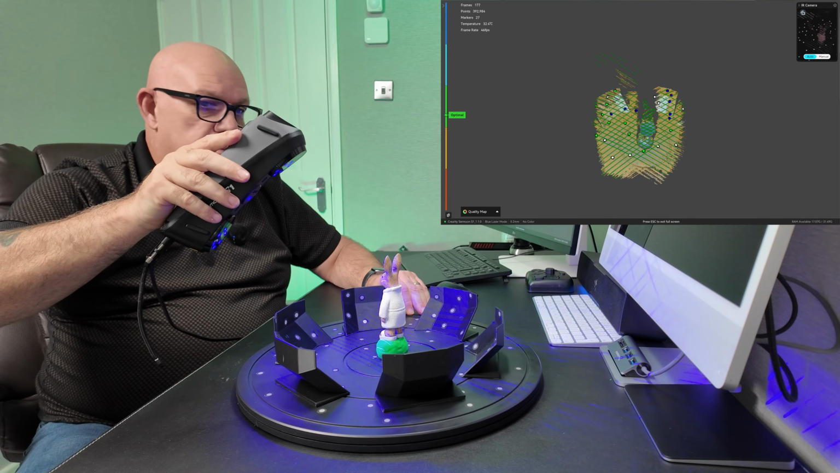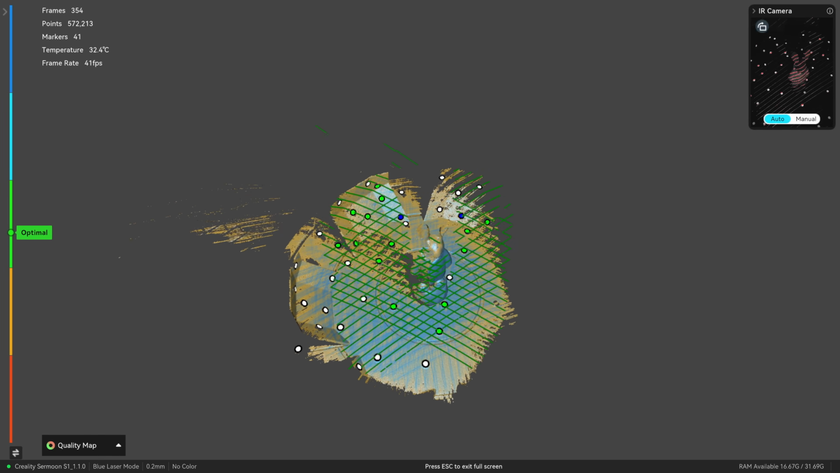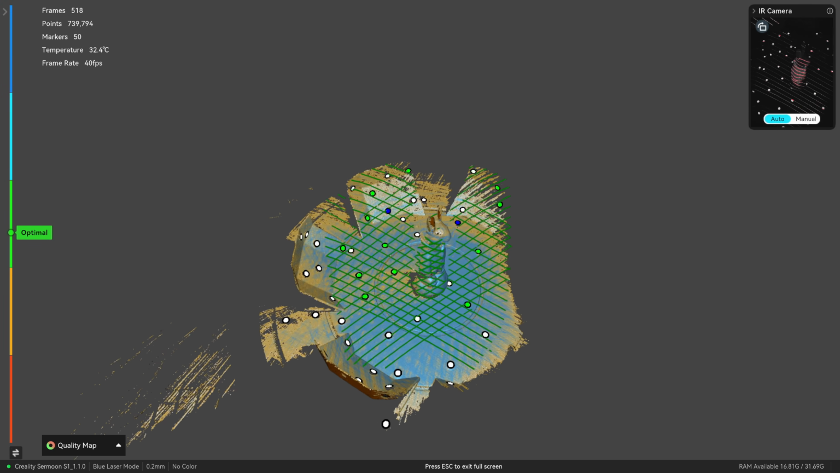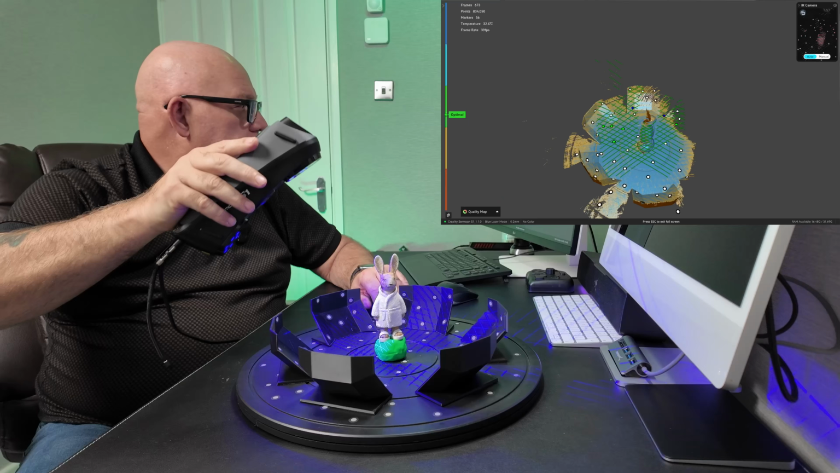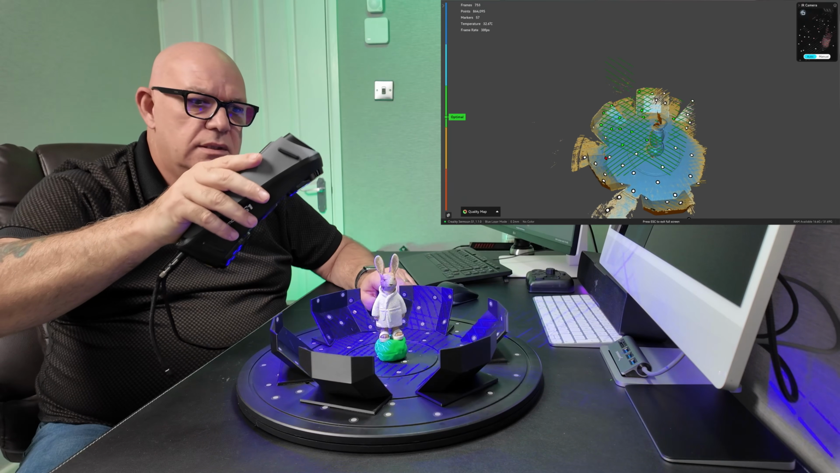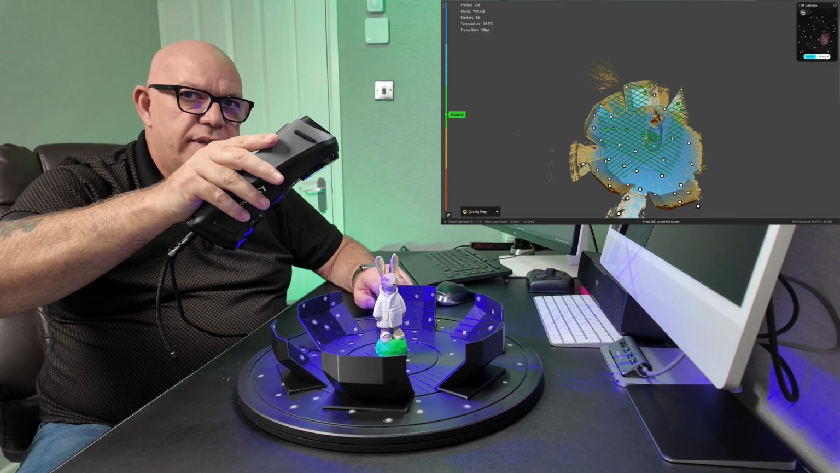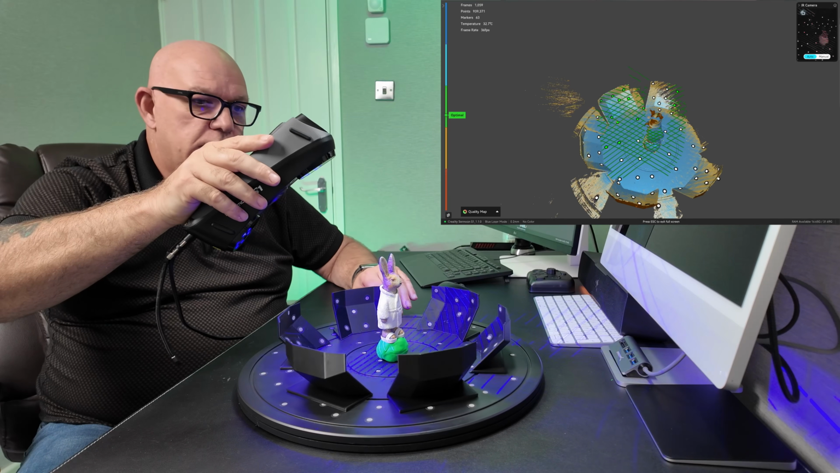So as you can see, pointing it at the Rabbit and rotating the turntable slowly, letting the scanner do its thing. Now what I tend to do, and what a lot of people tend to do, is you tend to move it too fast like this, as if you're painting it. It's hard to get away from that habit sometimes, but you've got to try and just keep it nice and steady. Let the lasers do their bit.